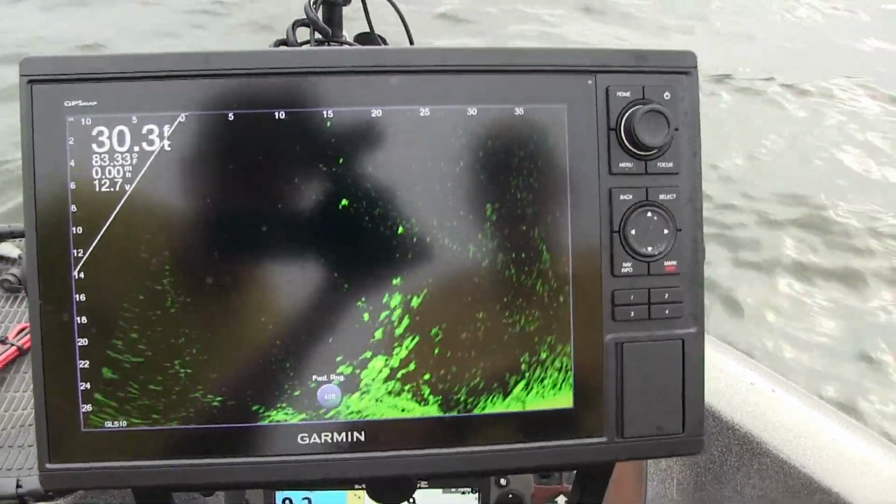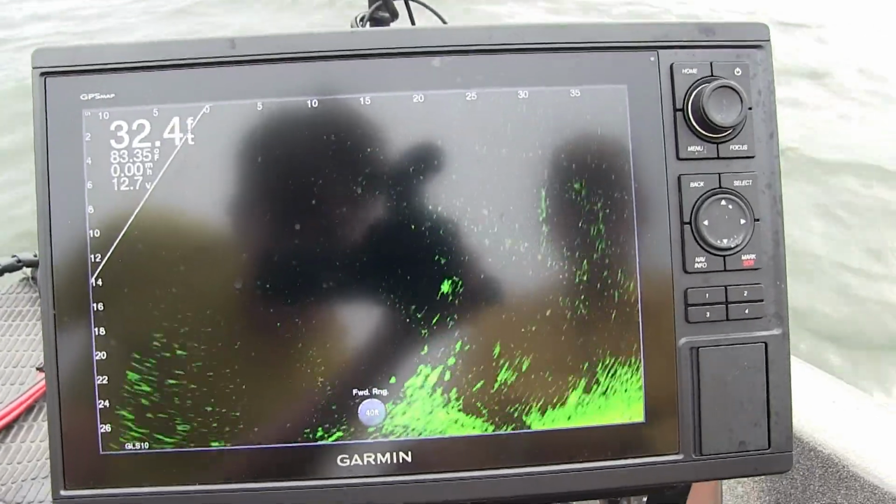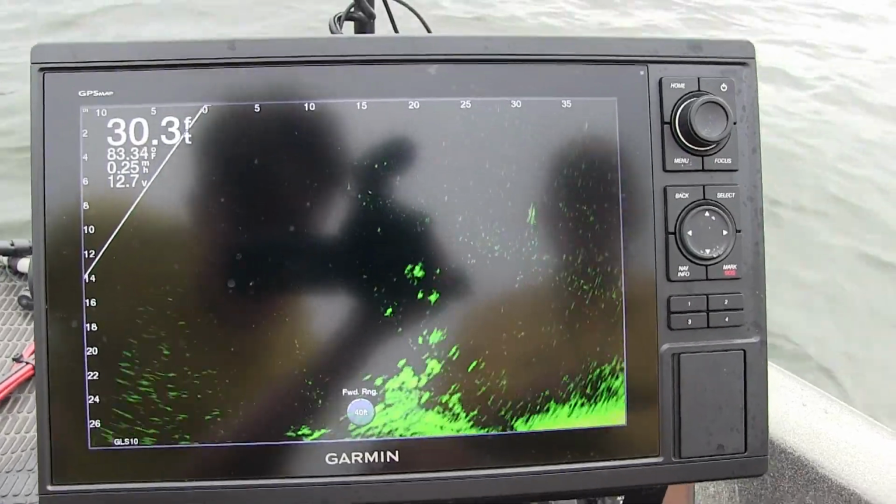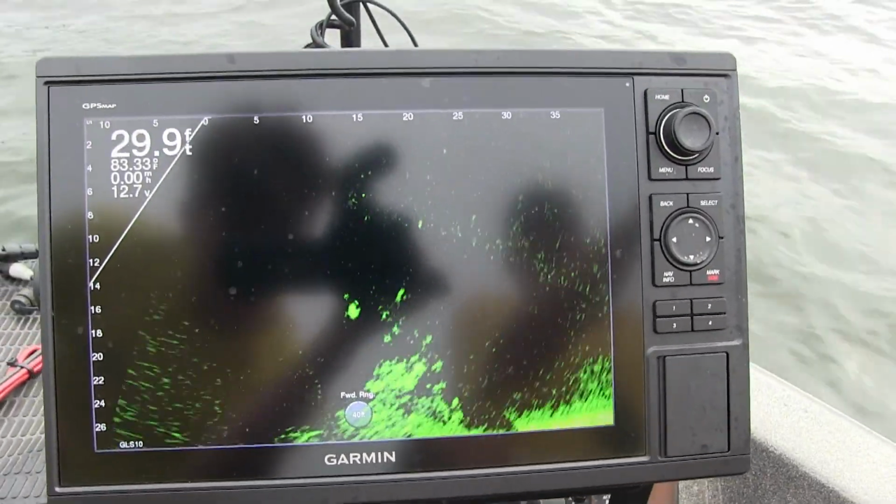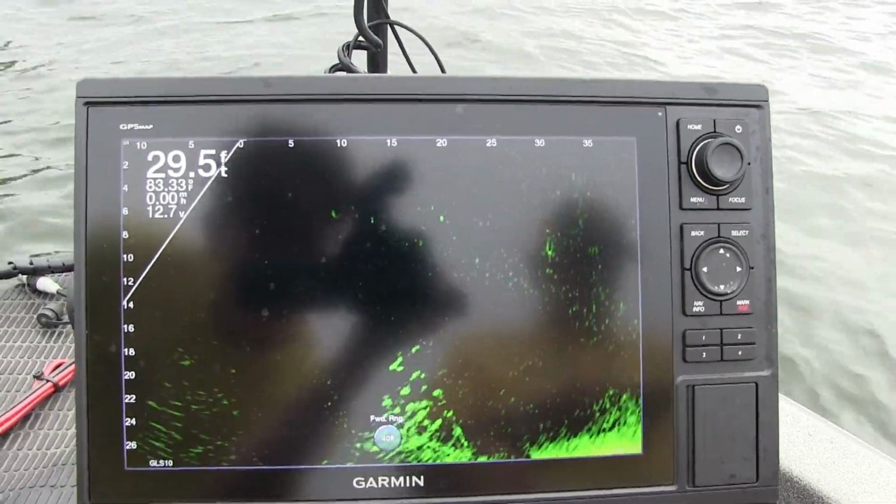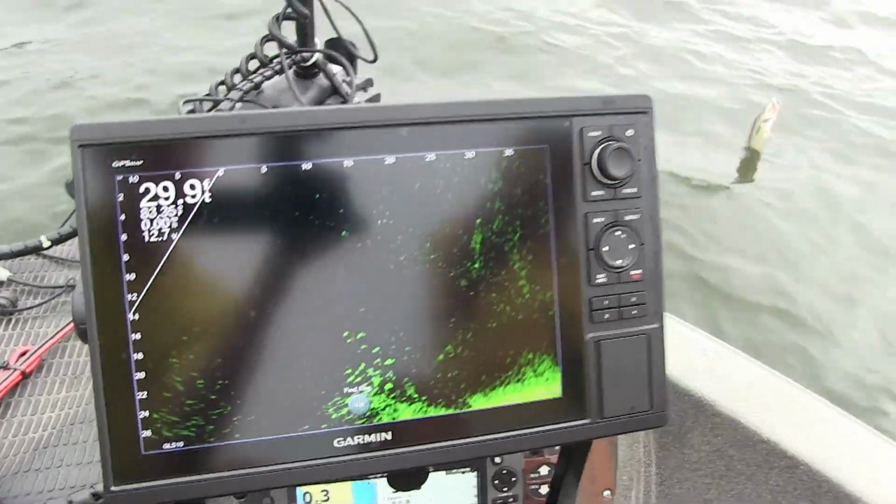We're going right on top of them. There he is. Now I'm going to put this thing on spot lock to keep myself in the thing.